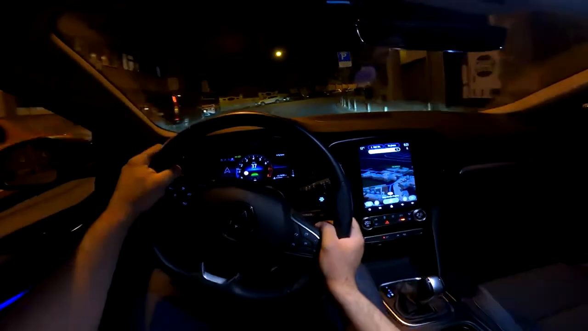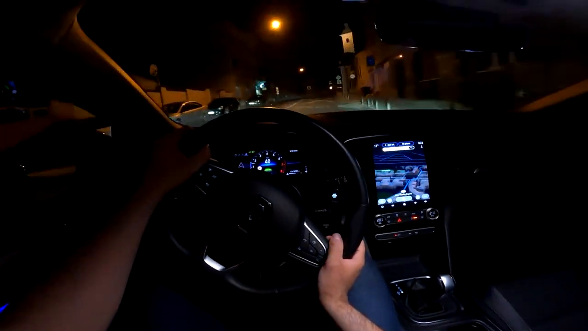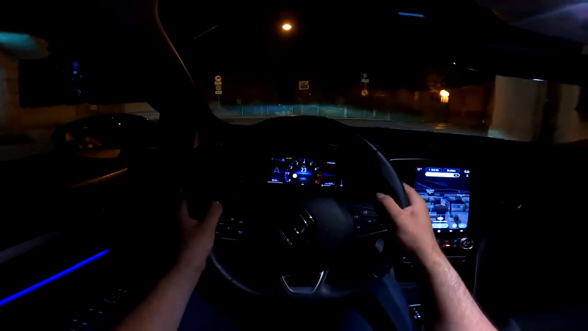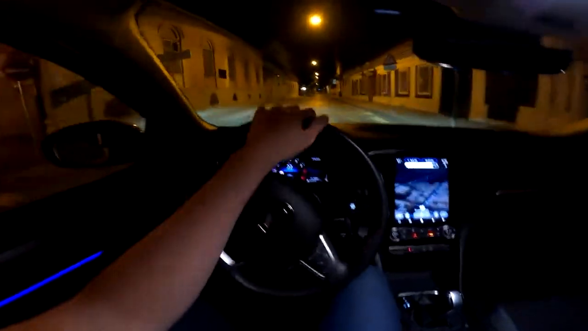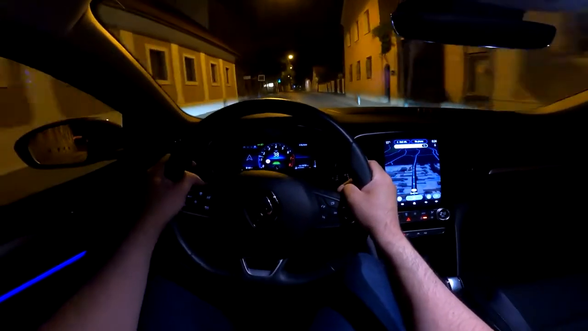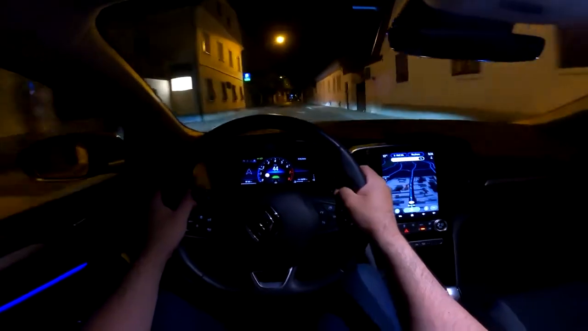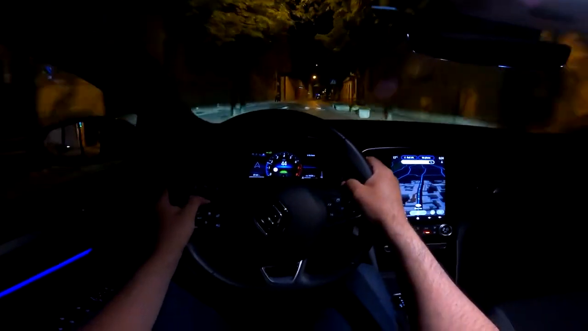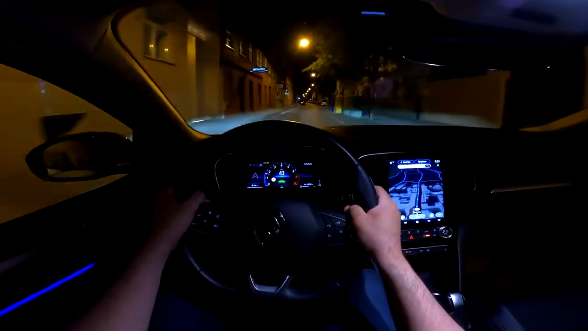And thanks to these 16-inch wheels, the ride is very smooth. Usually we have bigger wheels on, you know, cars in this class, especially with higher trims, but I think they did a good job with this, because now you have a pretty comfortable ride, and the wheels have a nice design overall, so I think it's a plus. As I said, I would go for the 17-inch personally, but I think the average buyer would be more satisfied with these here.